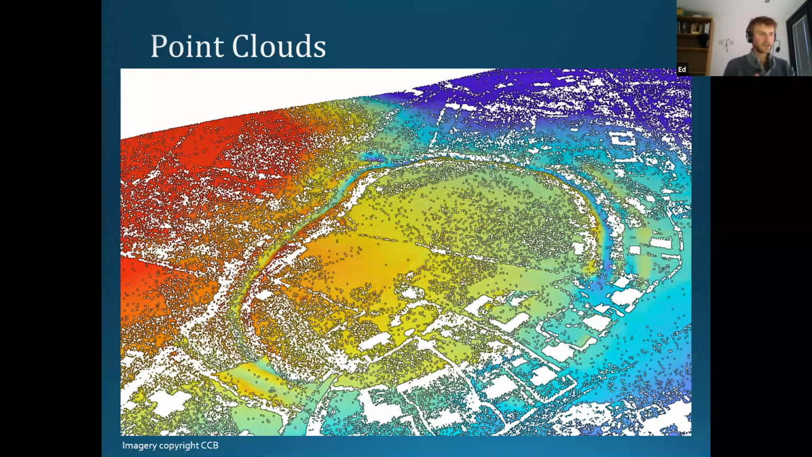So we've now got what we call our classified point cloud of just our ground points. Now it's not very nice to look at, is it? You can't really make out a lot of what's going on. We've got all these holes, so we want to fill in the holes.